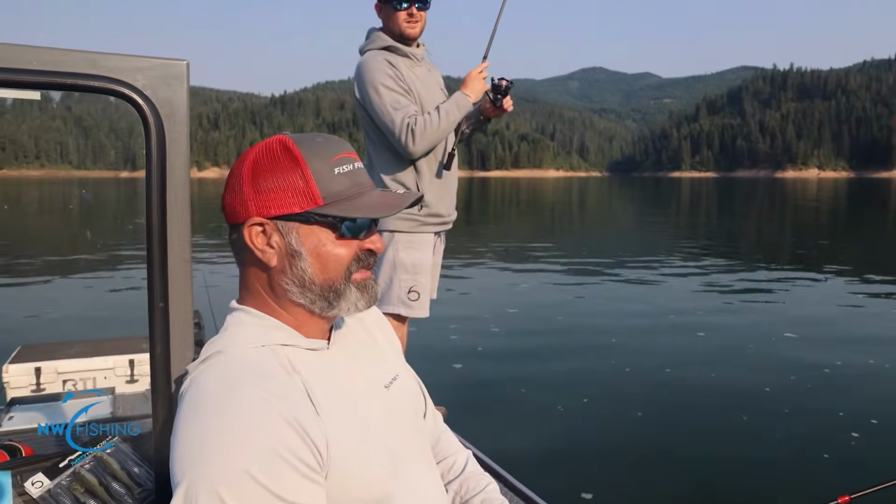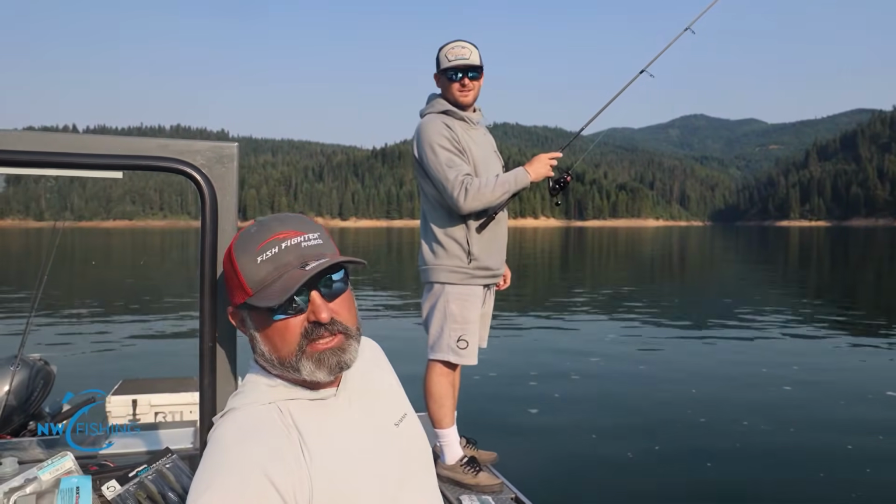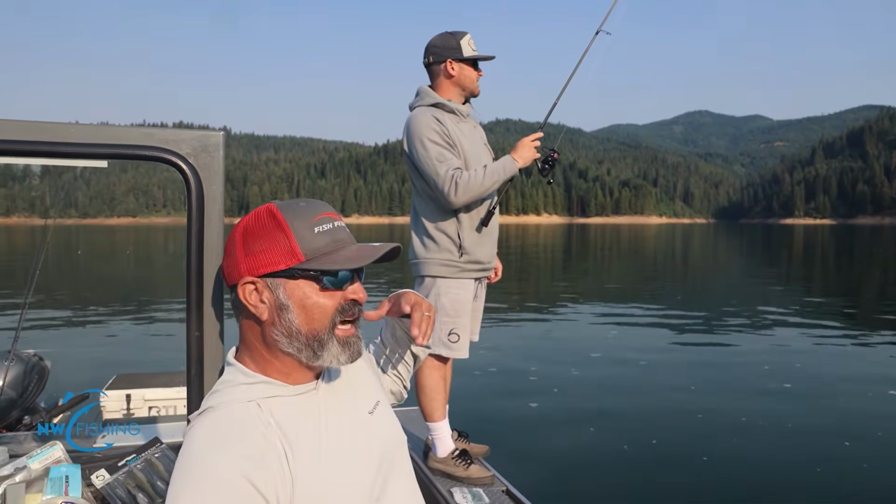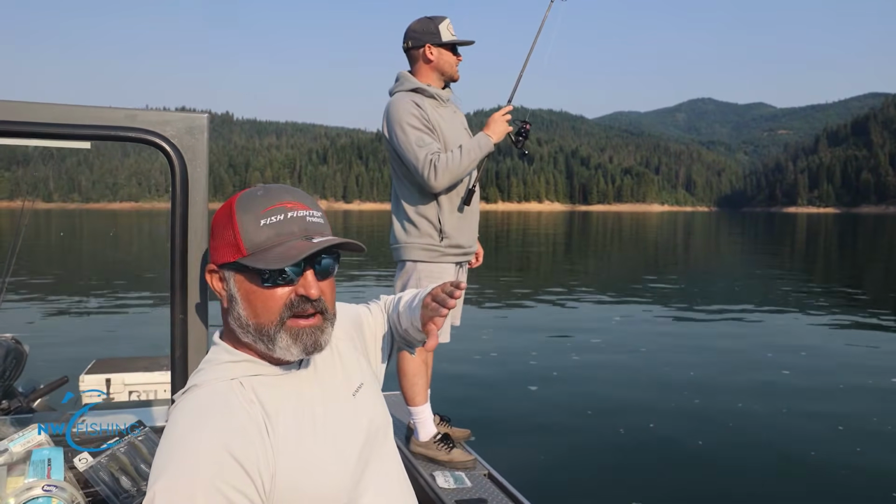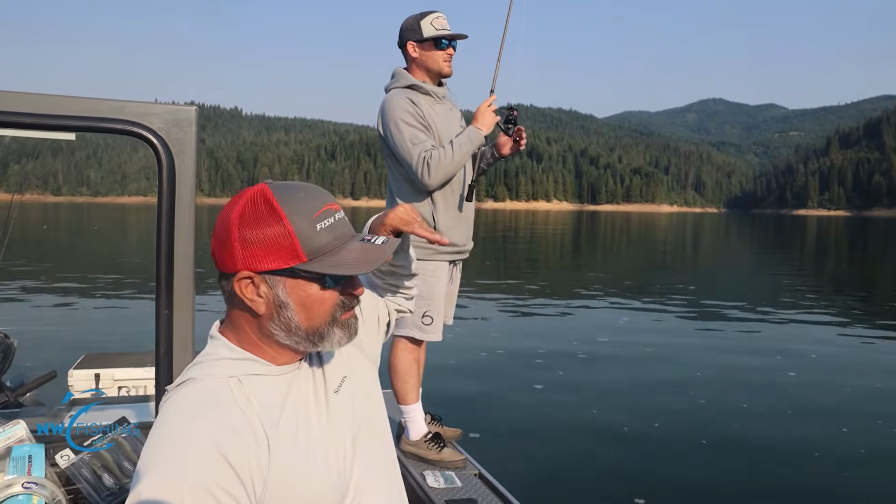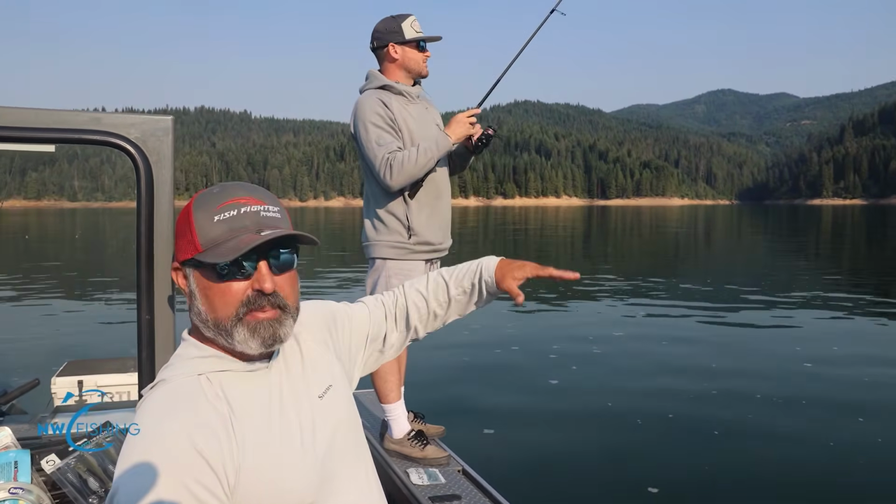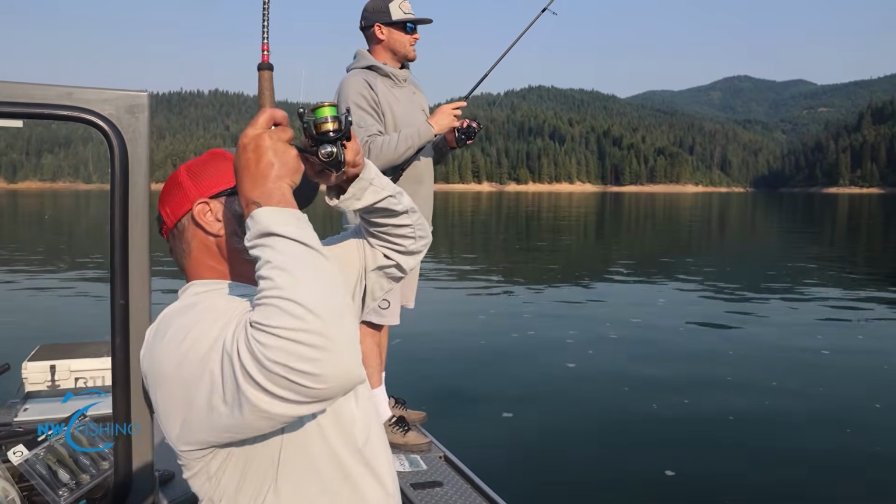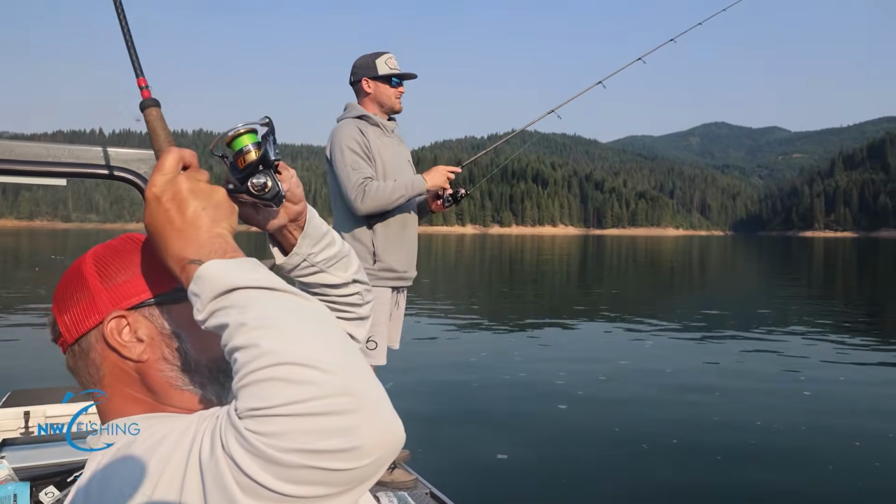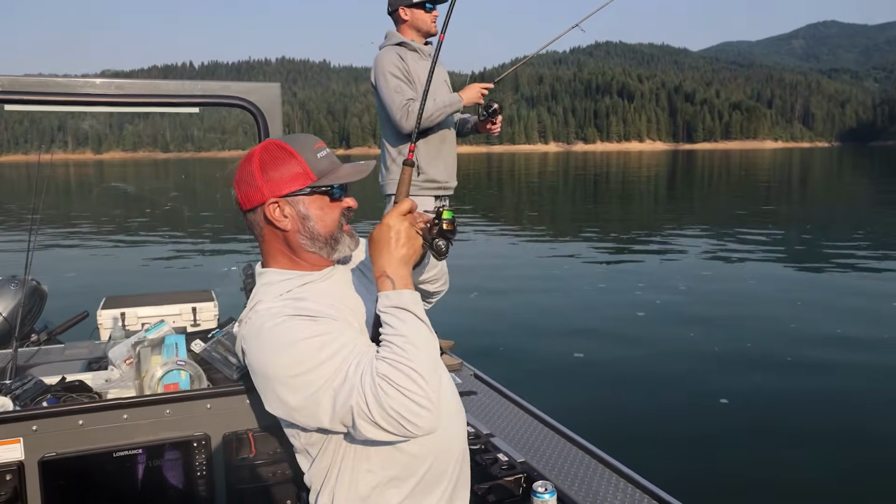So what are we looking for when we're setting up on these spots? A little bit of structure. We don't like it to be straight up and down. We're looking for a gradual point or a gradual bank, or sometimes we'll find a bench out in the middle. There's a fish on, right there. Oh yeah. Feel good. That's a good one.